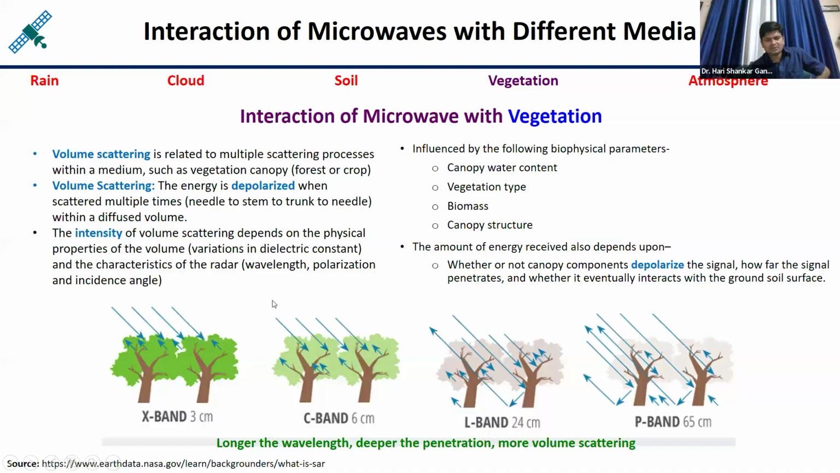So what is happening? The moment the wavelength is increasing, the penetration capability is increasing. In this case, the signal is not only interacting with the canopy, it is also interacting with the branches of the trees. So the penetration is increasing, and this way the signal is penetrating. Here you can get the information from the canopy as well as the branches.